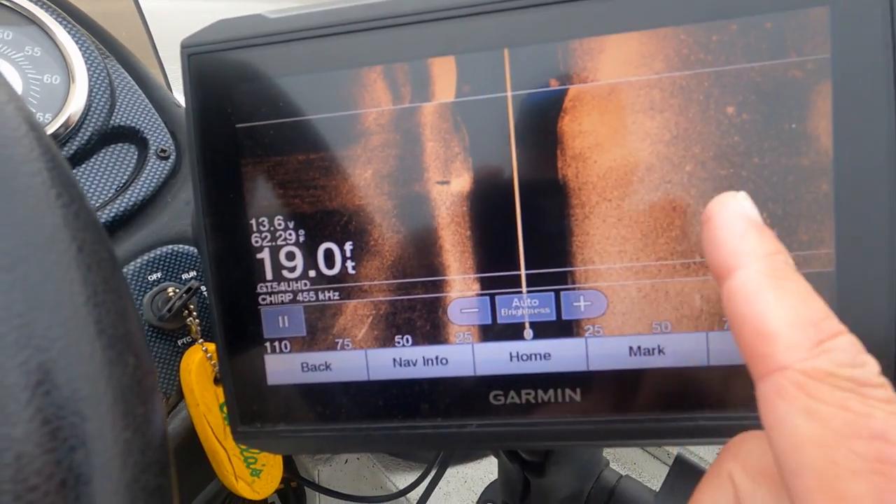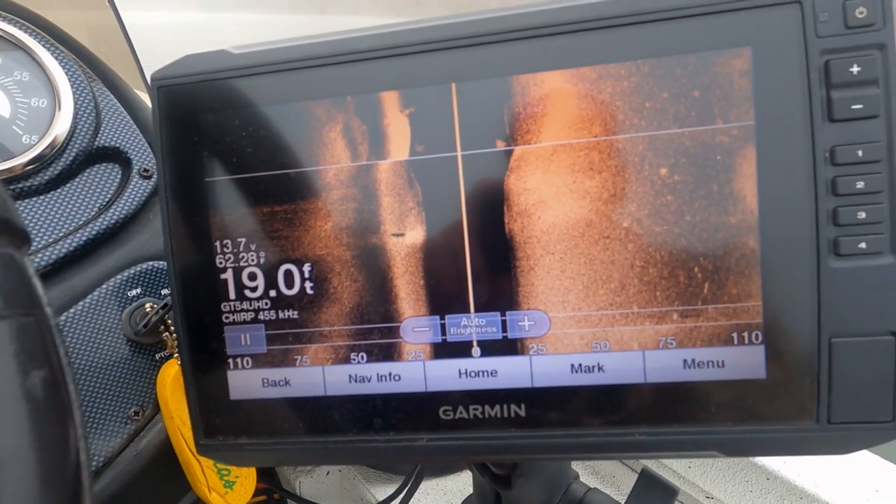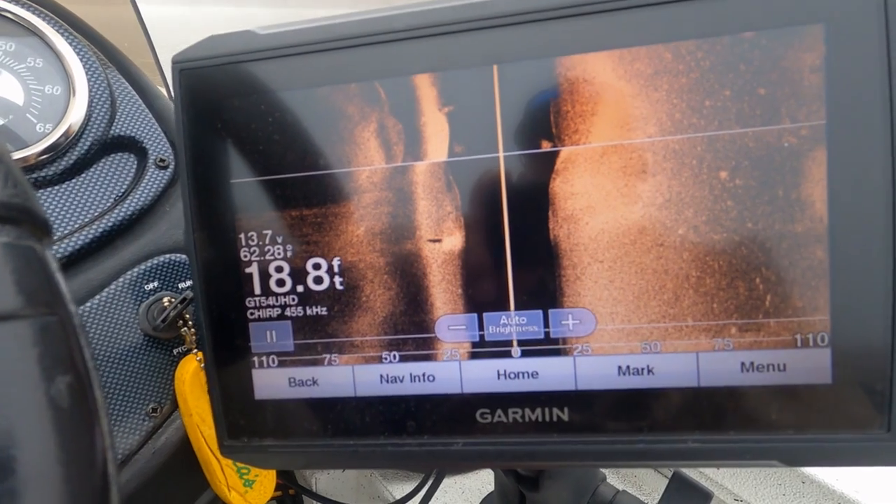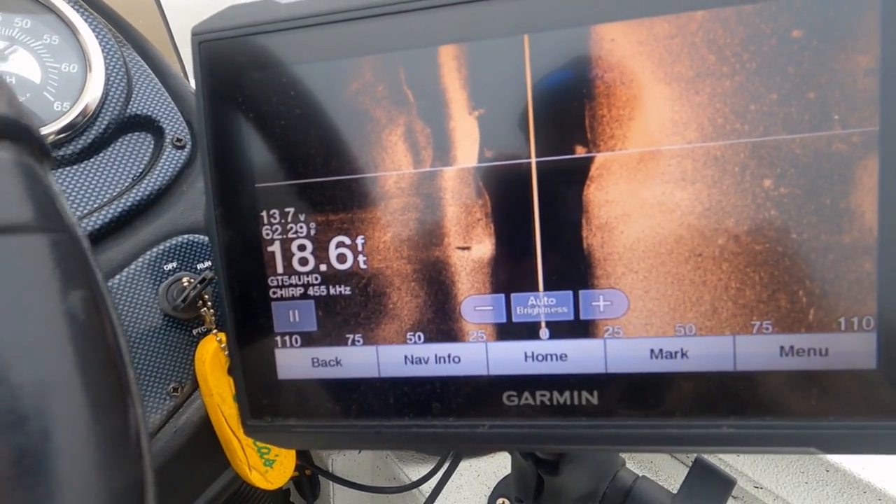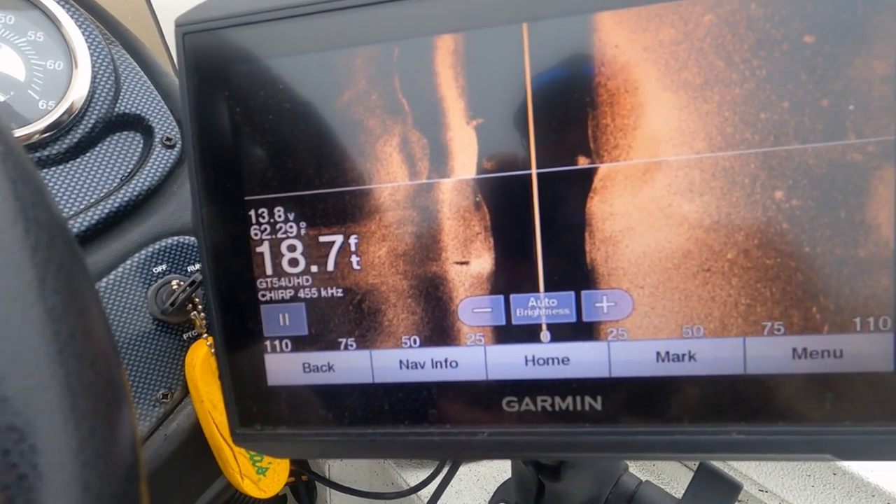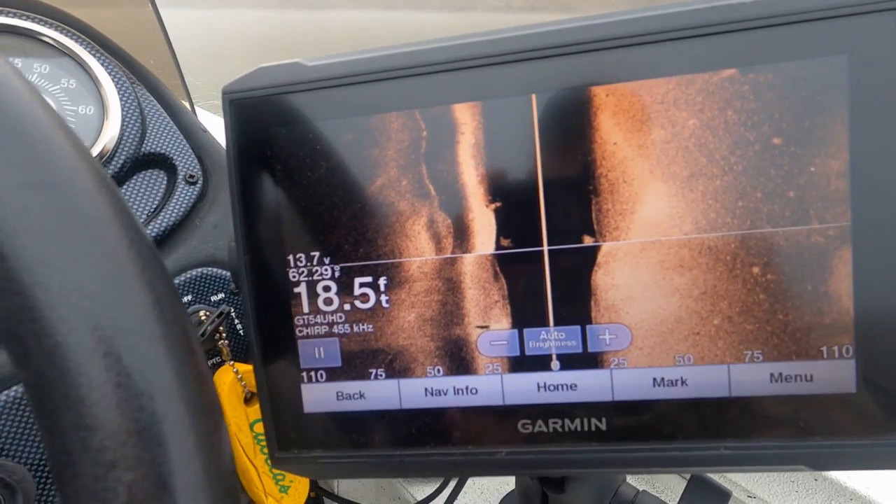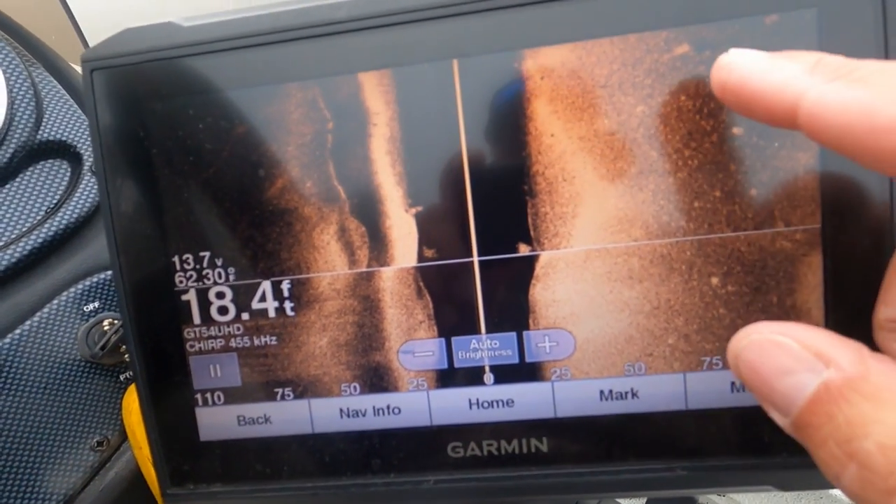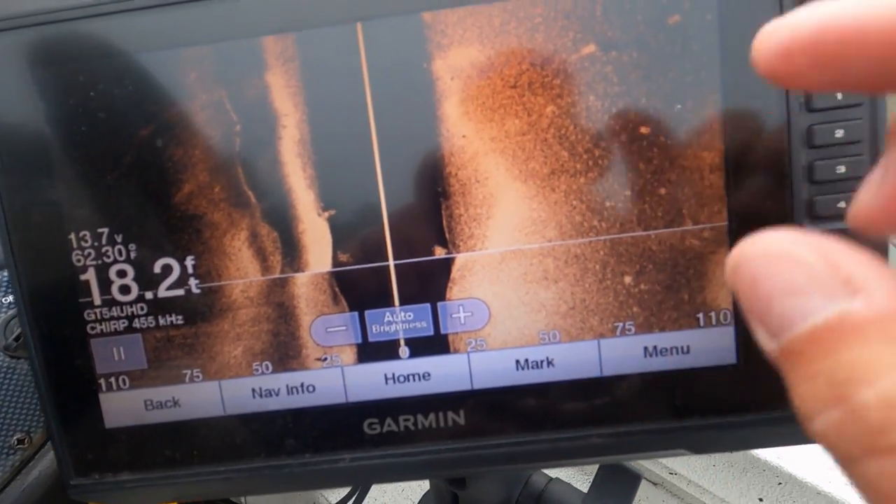So right now I'm just easing along up one of the creeks, trying to find the defined creek channel, if you will. And you can do this fairly quickly, moving along. If I see it, I'll show it to you. Like here's another stump here. Not sure if it's got any fish on it.